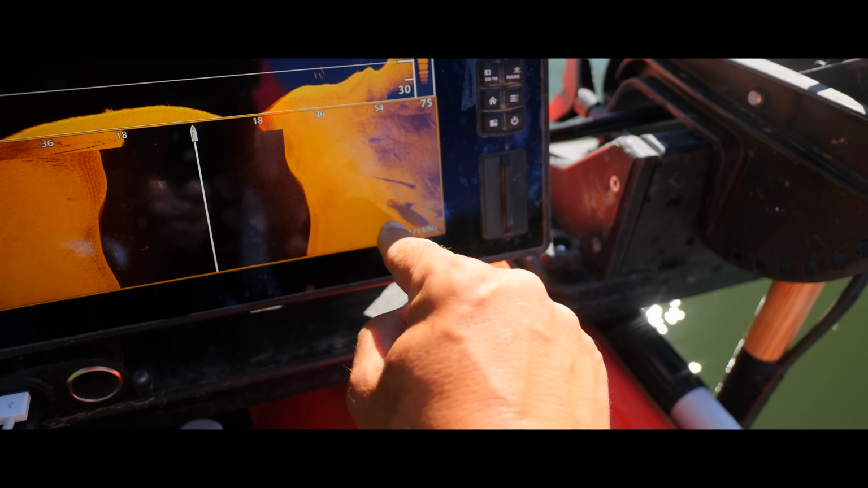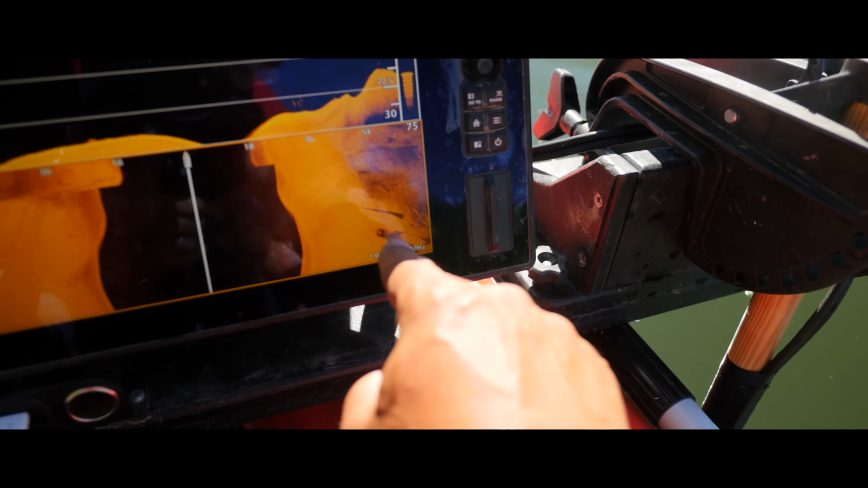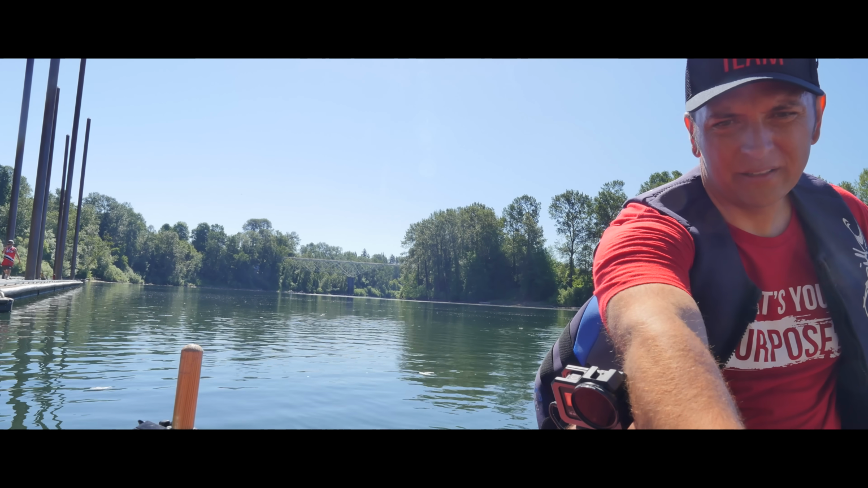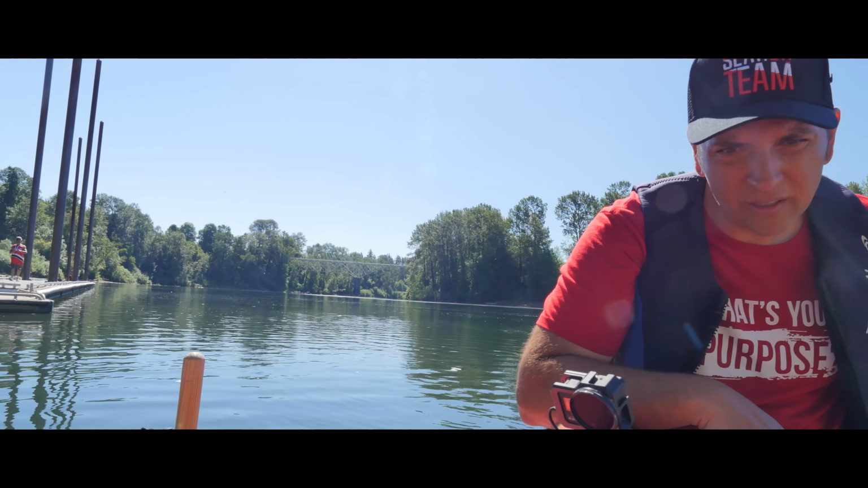About the size of a vehicle, the way that shadows. We'll head back over it, check that one out. Big guys. What's that? No, that's what I'm saying.